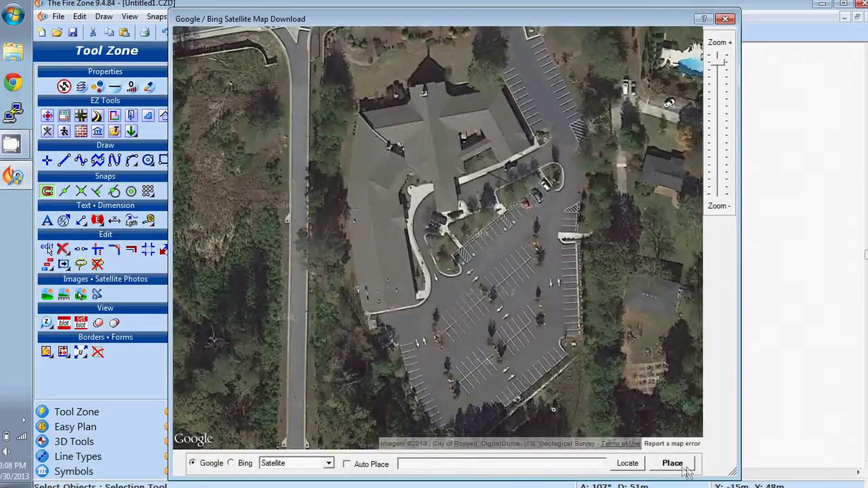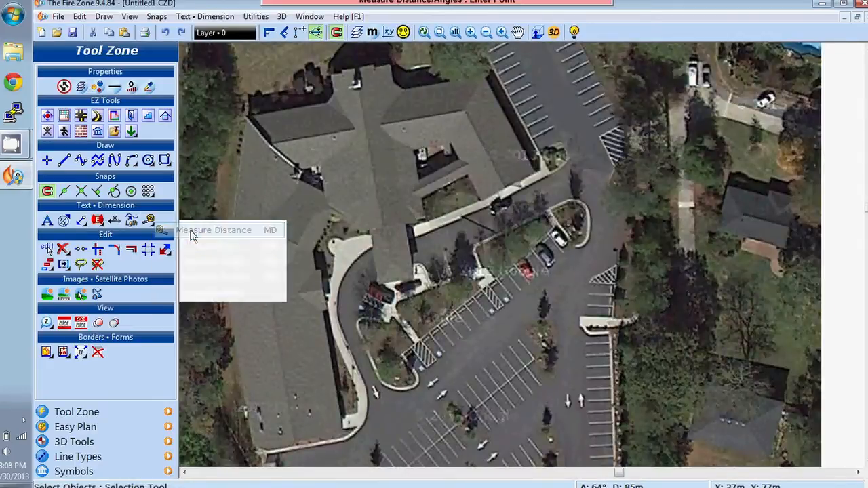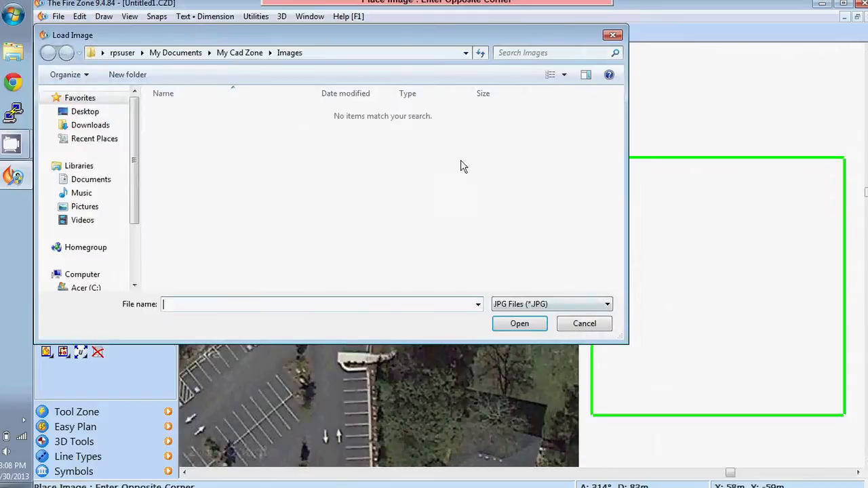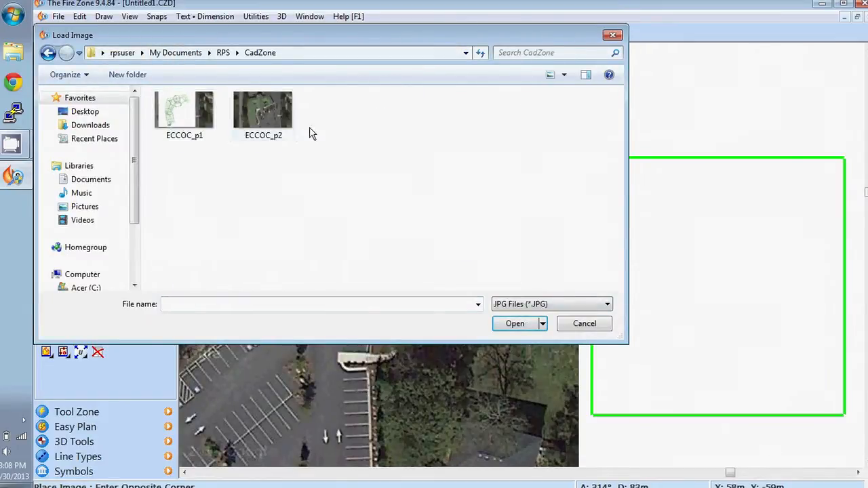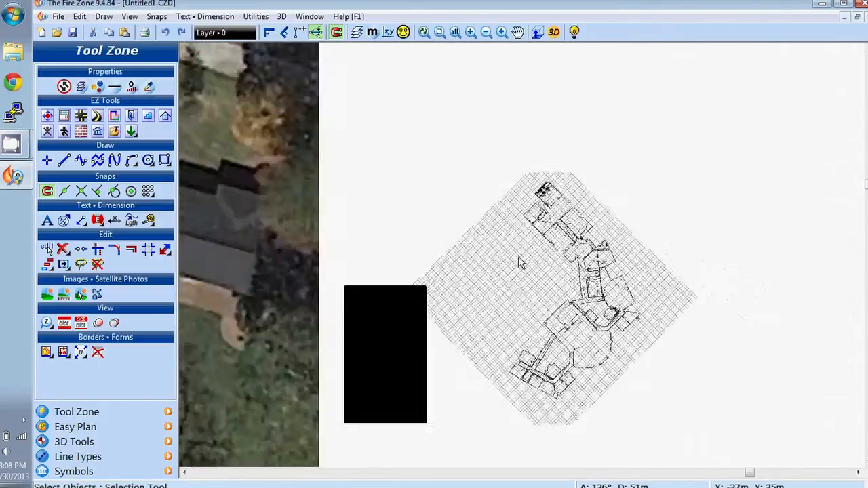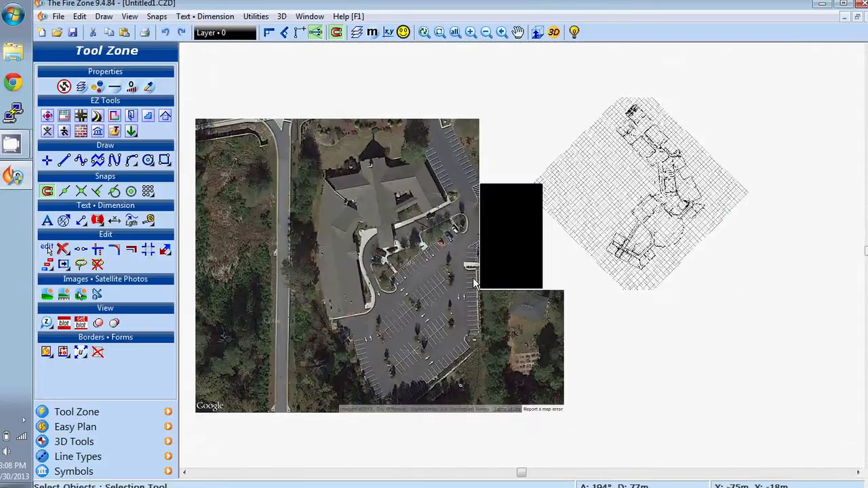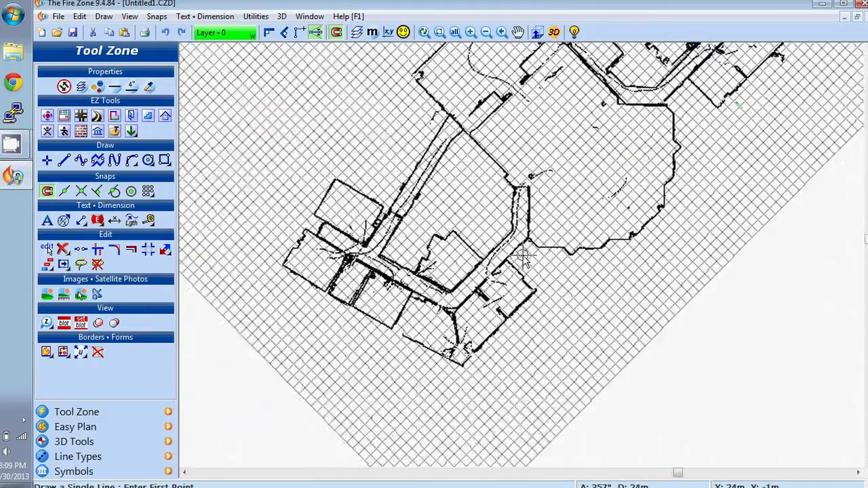We load in the satellite image of the building, and using this measure distance feature, we measure a part of the satellite image, keeping in mind the interior is a bit smaller than the exterior view. Then we import the image file, in this case it's a PNG file, from our scan and scale the image file such that it matches the same scale as the satellite image.